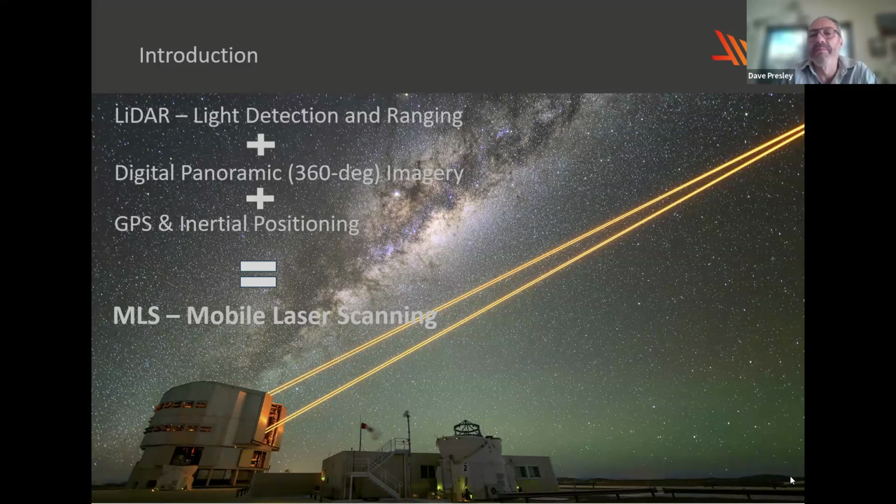There's digital panoramic imagery, such as what you'd see on Street View or Google Maps. And then there is GPS and inertial positioning technology that is used ultimately to assign accurate coordinates to all of the laser point clouds and digital photos that are captured.